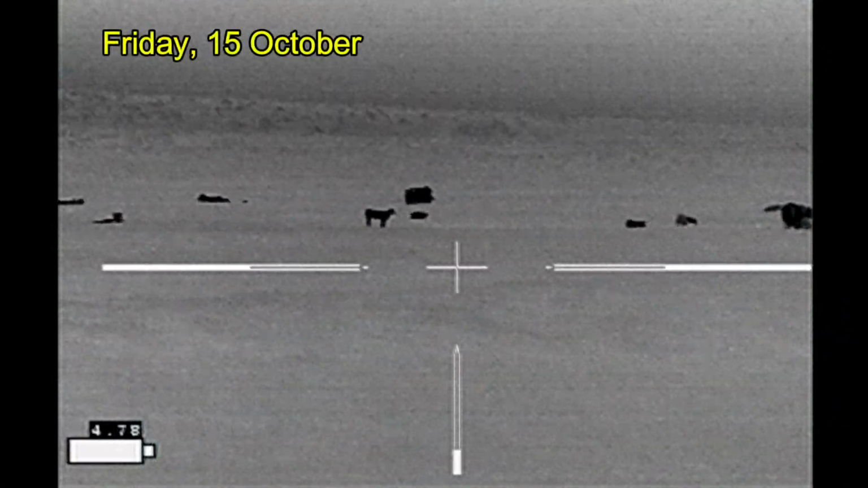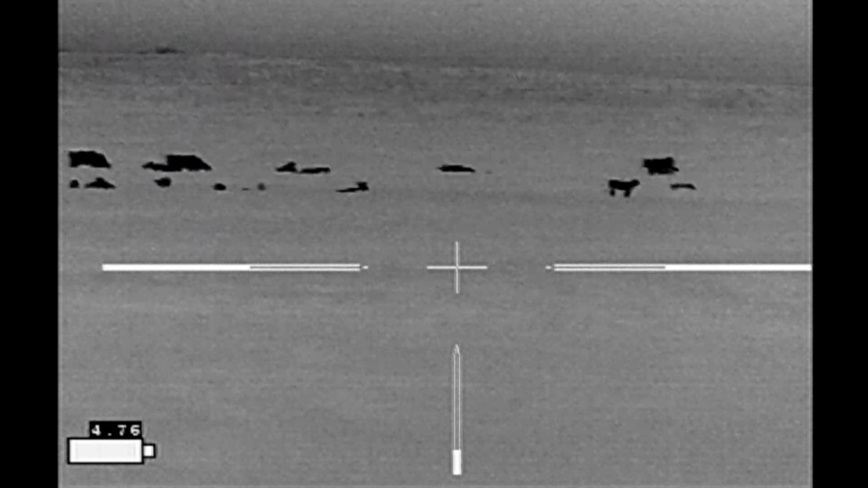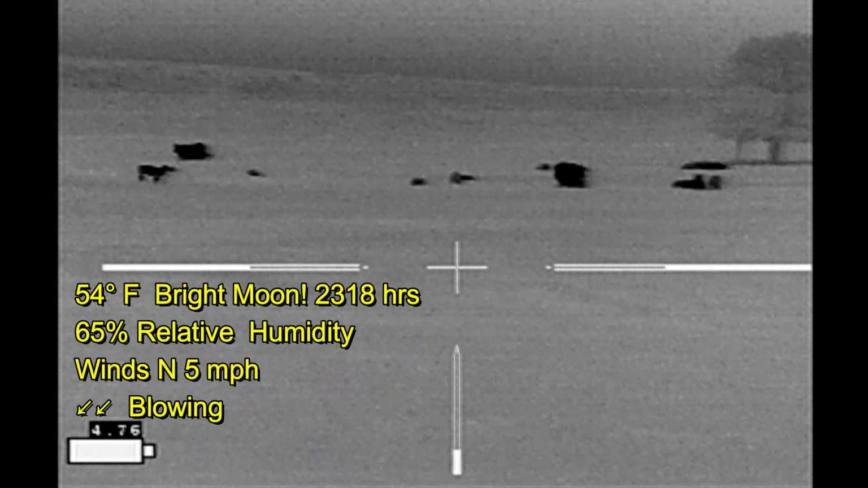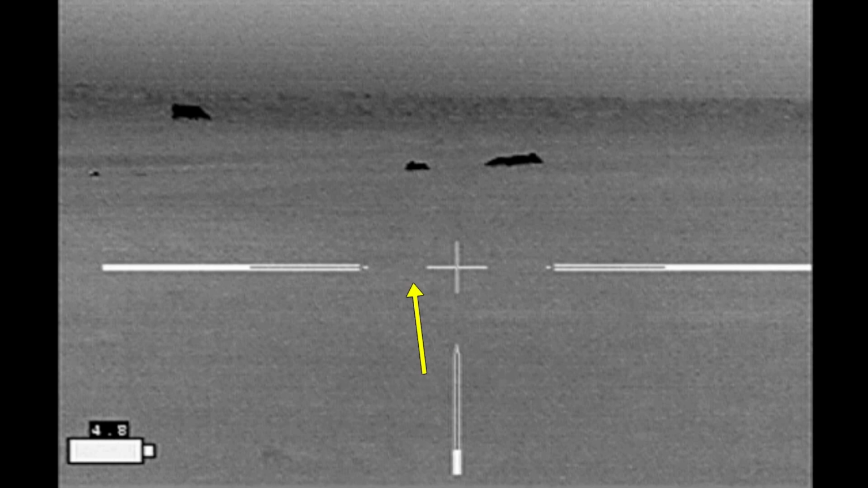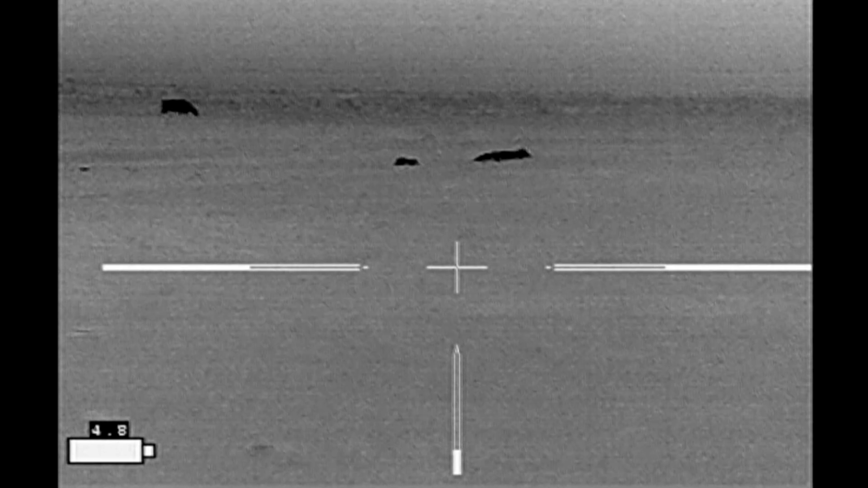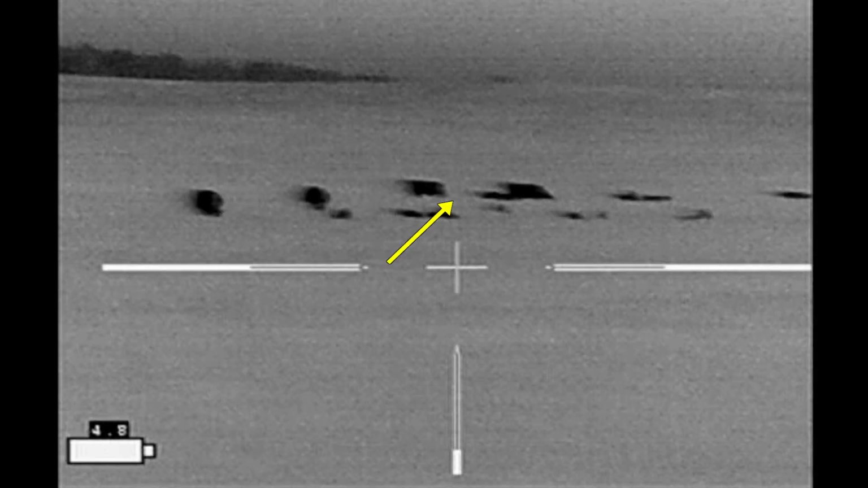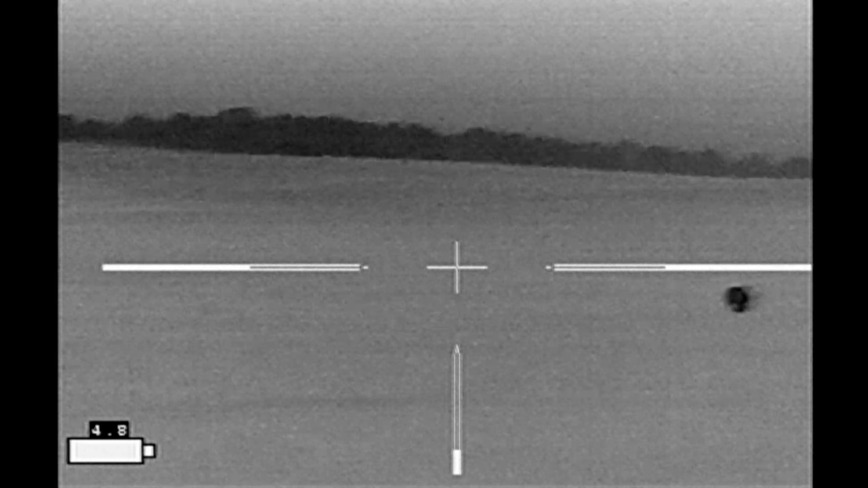Over the course of the week I had 2 unproductive hunts on Wednesday and Thursday, but on Friday I have hogs in the field that I was watching originally on Monday night. So the hogs have finally shown up. And to make my approach, I'm going to head up the hillside in this direction to where those cattle are. They're going to move out of the way. And that's going to be my shooting position for the hogs that are down here that are also going to continue to move slightly uphill during the course of my stalk.